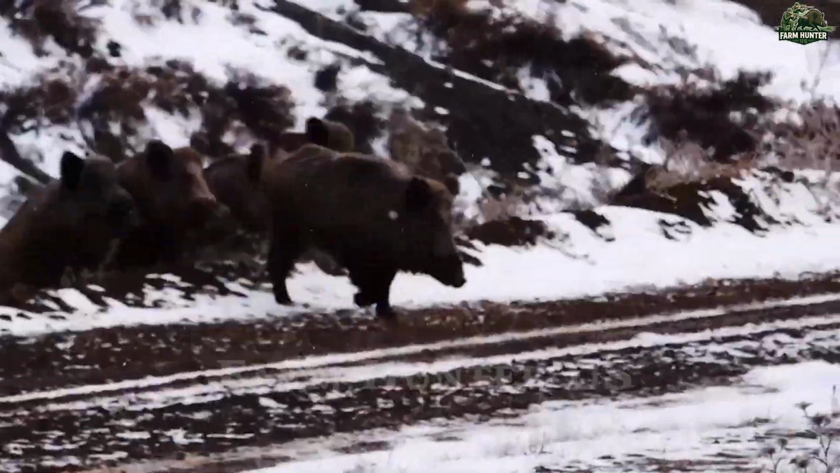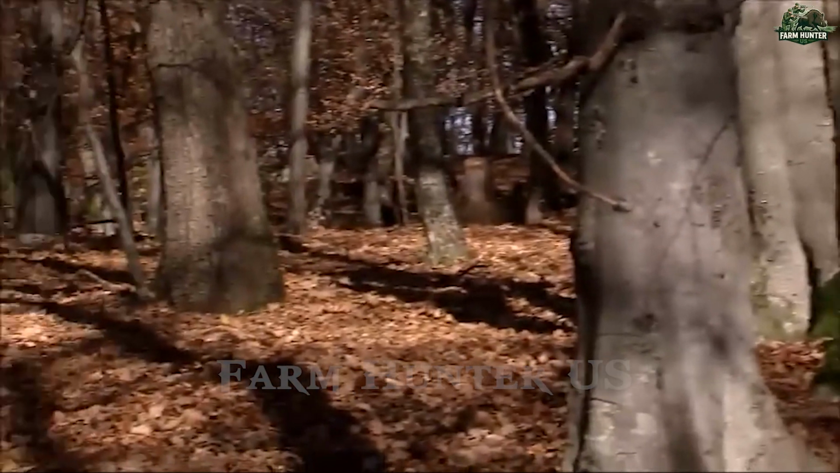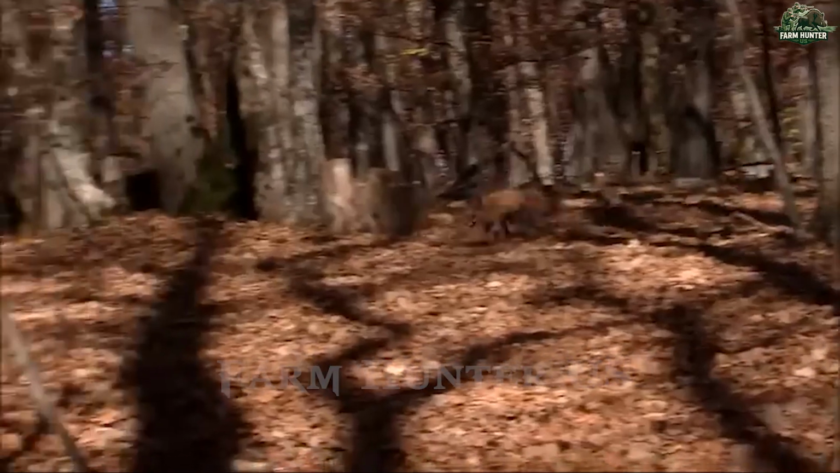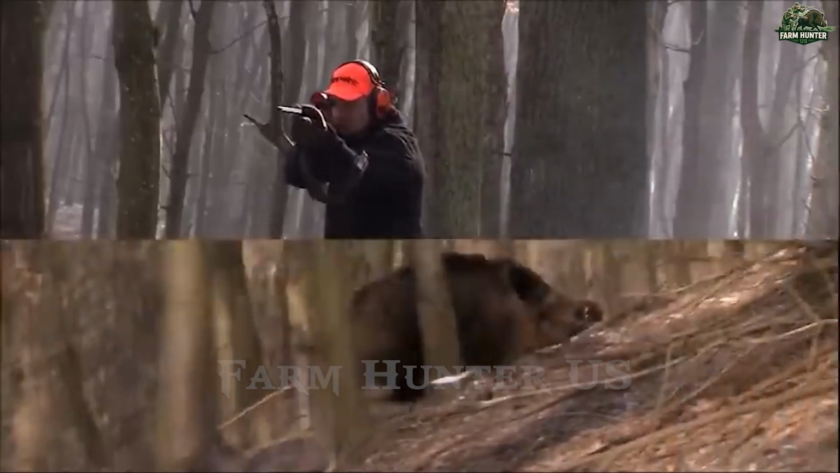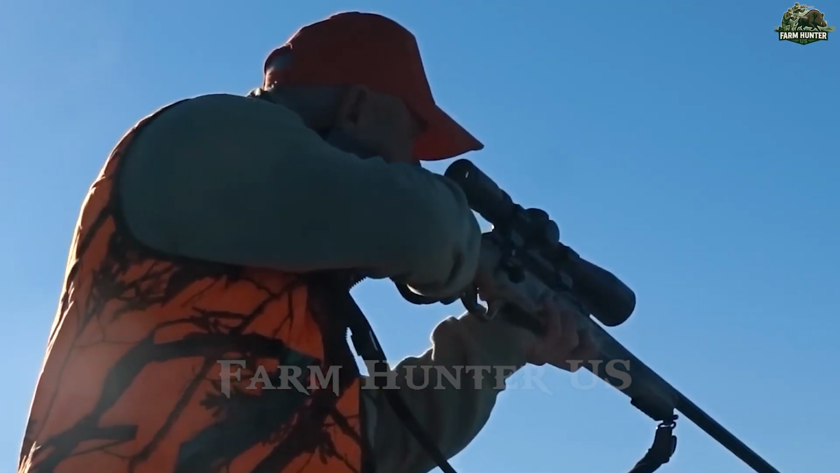But not every shot ended in victory. One boar, though clearly hit, managed to slip into the dense vegetation lining the ridge. We tracked it tirelessly through thick brush and steep slopes until I finally spotted its dark silhouette moving low and slow. My heart pounded as I raised my rifle for the final shot.